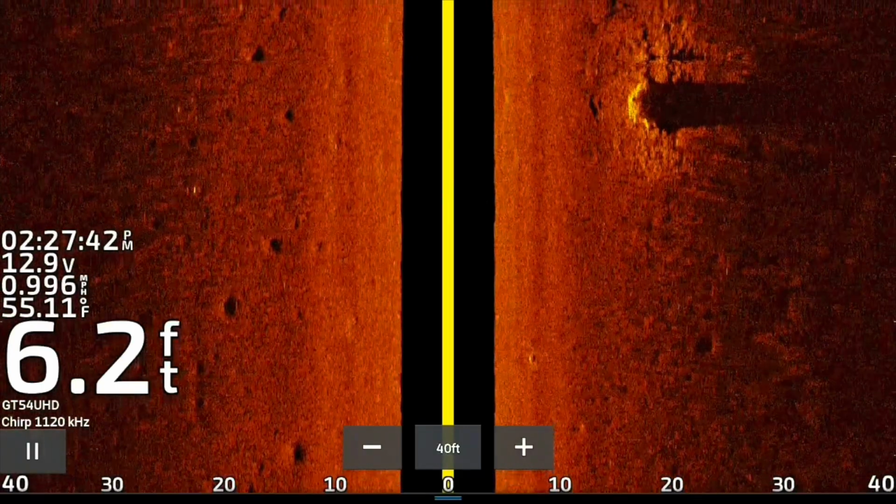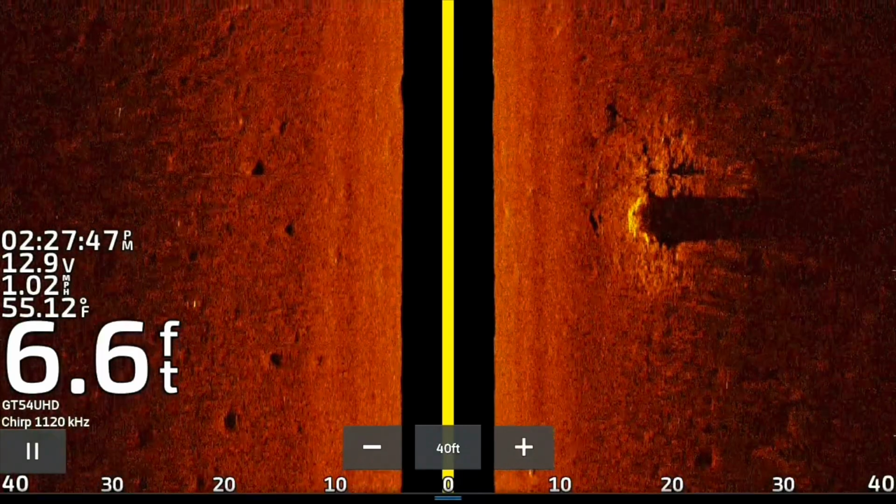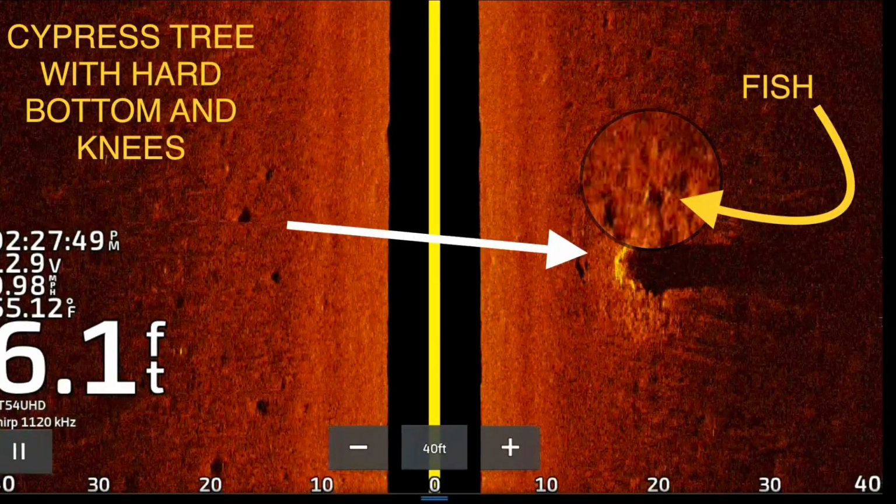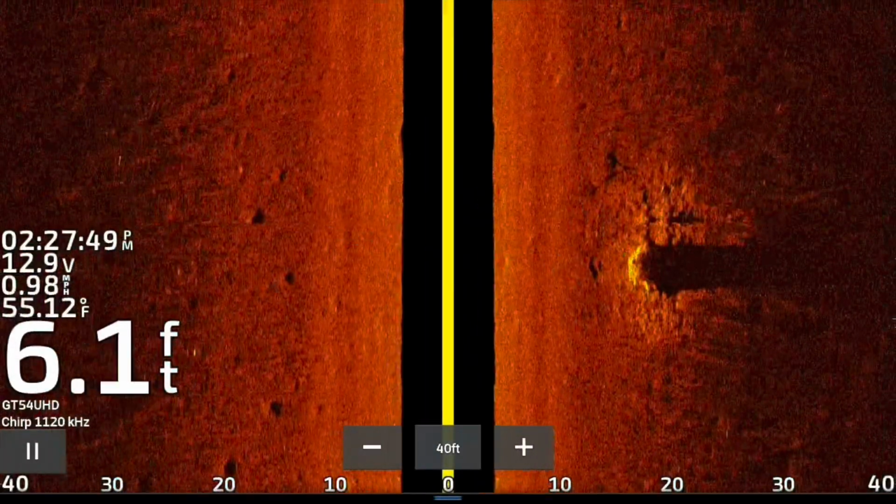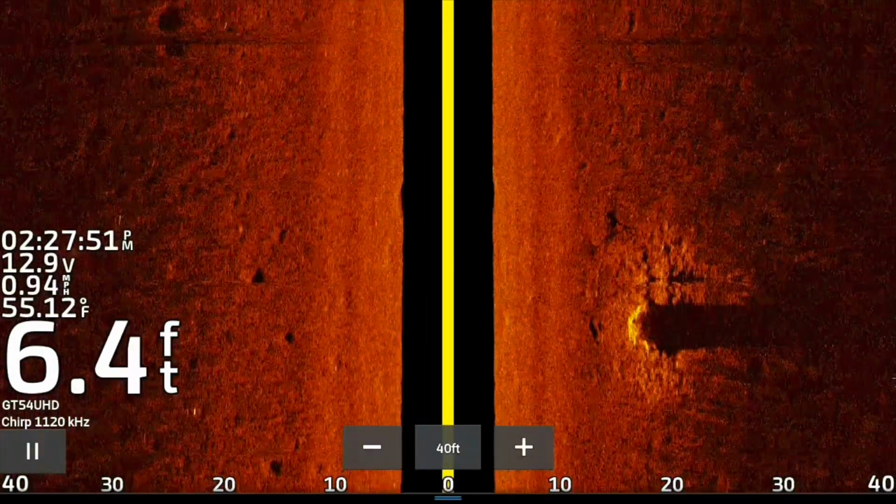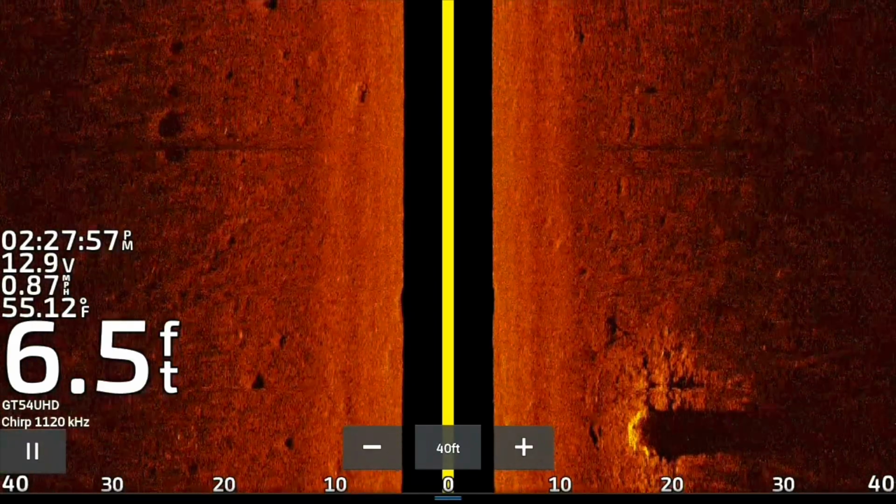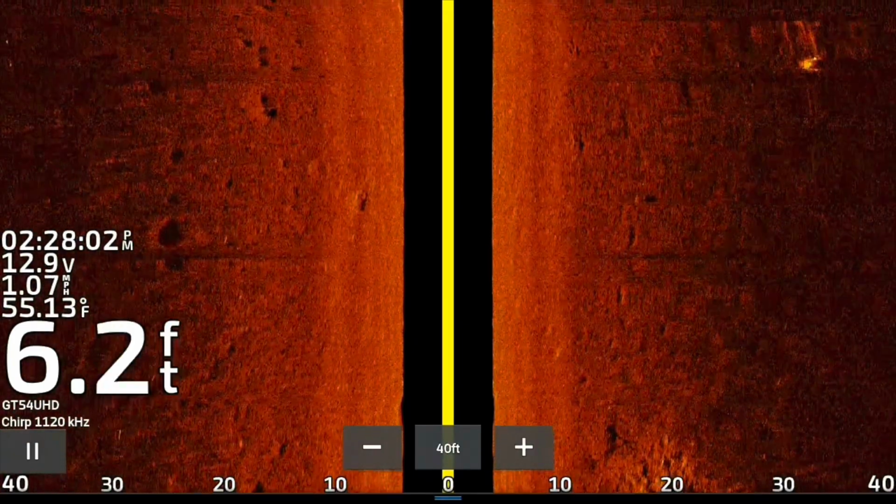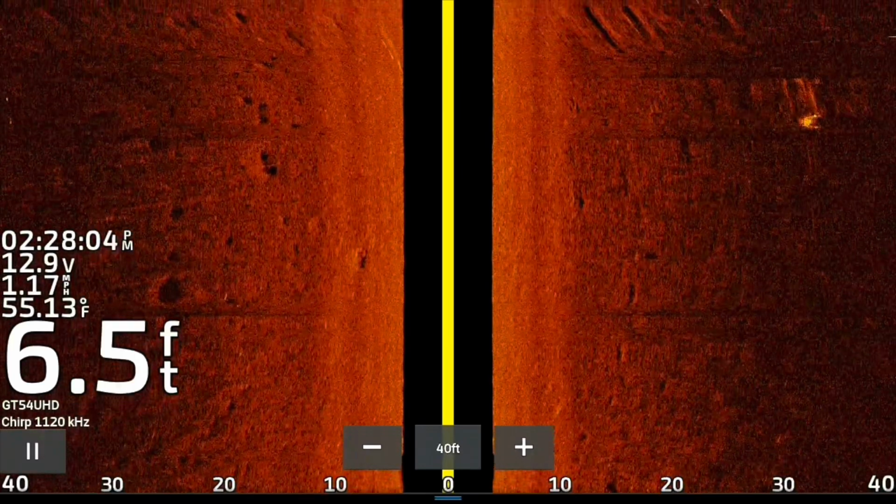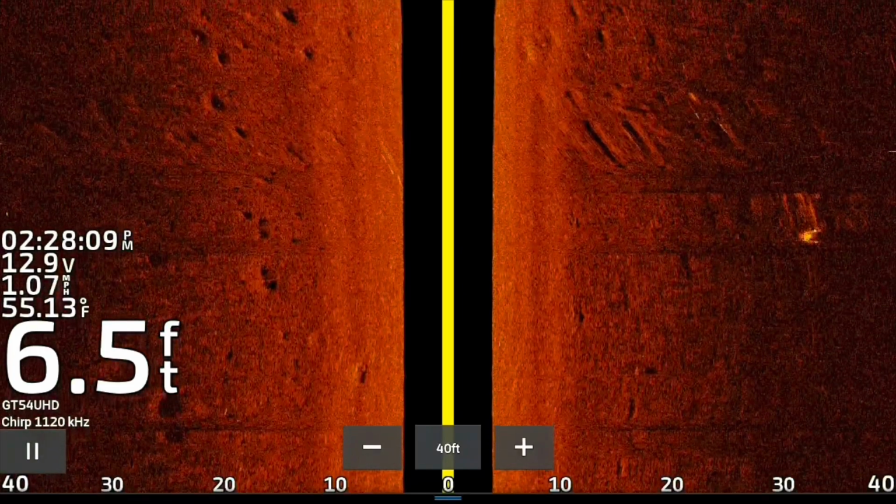Here's another cypress tree. And this is a good cypress tree with a good hard bottom. But I want you to take note, and I put a magnification around it. You see that right there? See that little tic-tac looking thing with the shadow behind it? Yep, that's a fish. That's what we're looking for. Now, when I see that on the side imaging, a lot of times I'm going to make sure that I'm looking at it with my perspective mode on my Livescope, or I probably would have already seen it. But these are just interesting things to see. The more you see these things, the more you recognize them. That way, the more you can learn from them and then apply them to your situations.